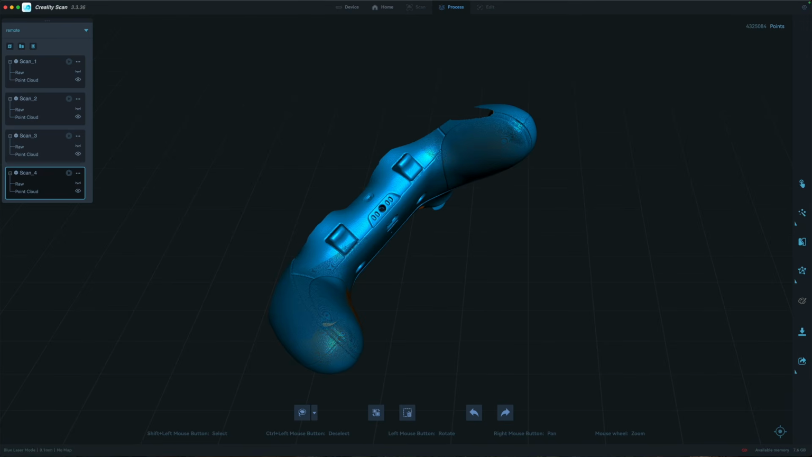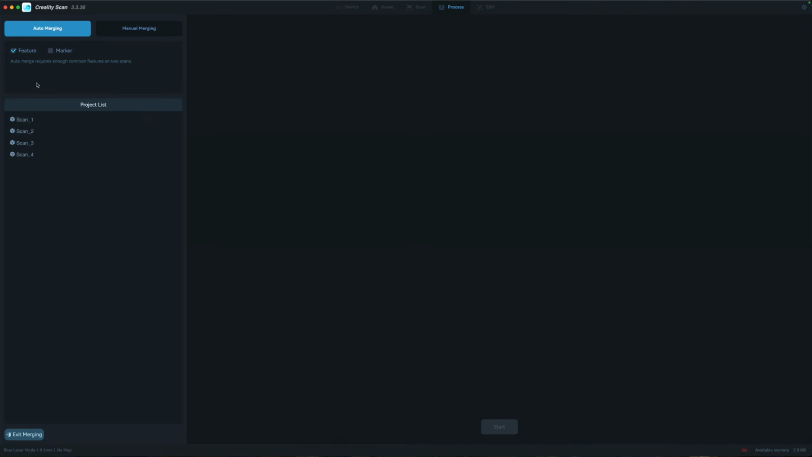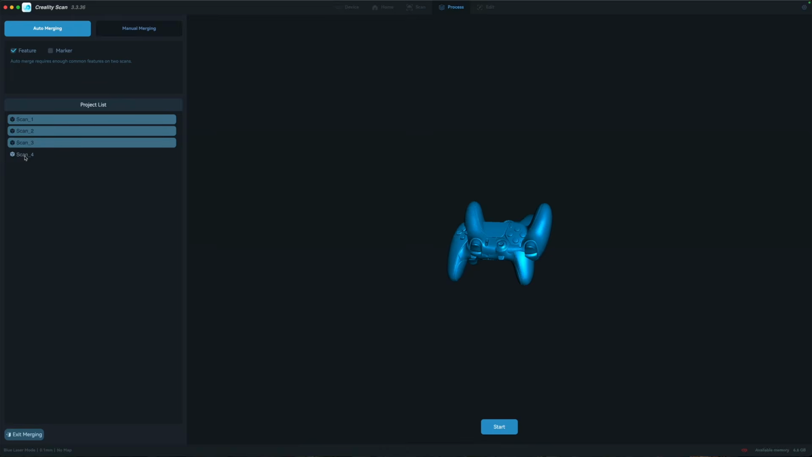So if you go over here to this little puzzle piece and you click that, this will bring you into the merge section. There's 2 ways that you can merge things. We're going to be using the feature merging, and this will look at all of the features of our scans and try to match things up so that they fit like a puzzle piece.